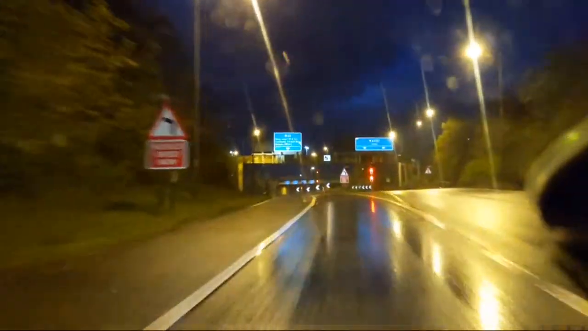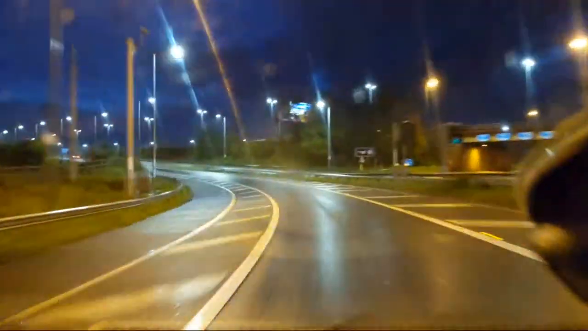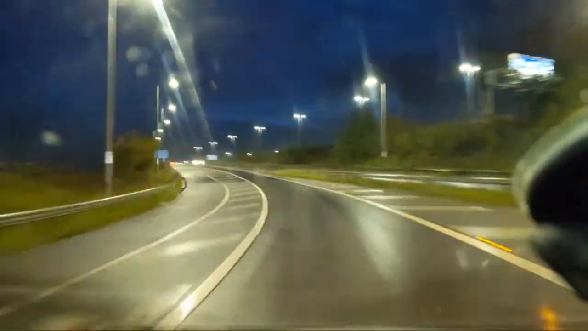I definitely need to brake here. I normally do this at 60, but the weather conditions the way they are, I'll go down to 45. Even that felt a bit fast, to be fair.